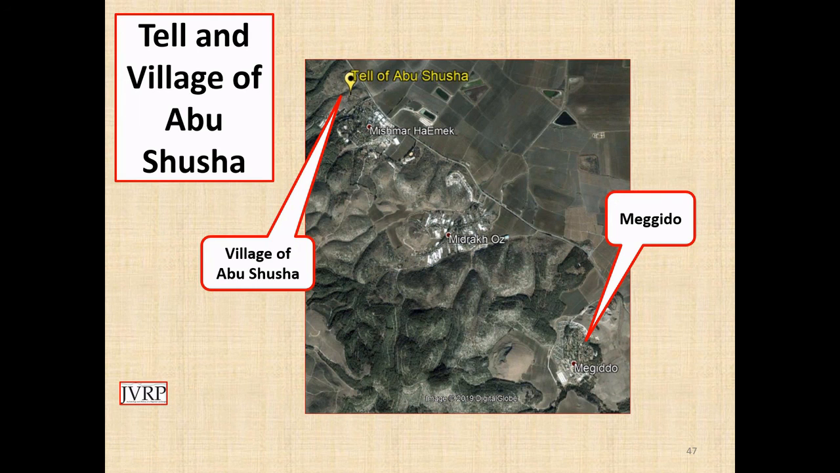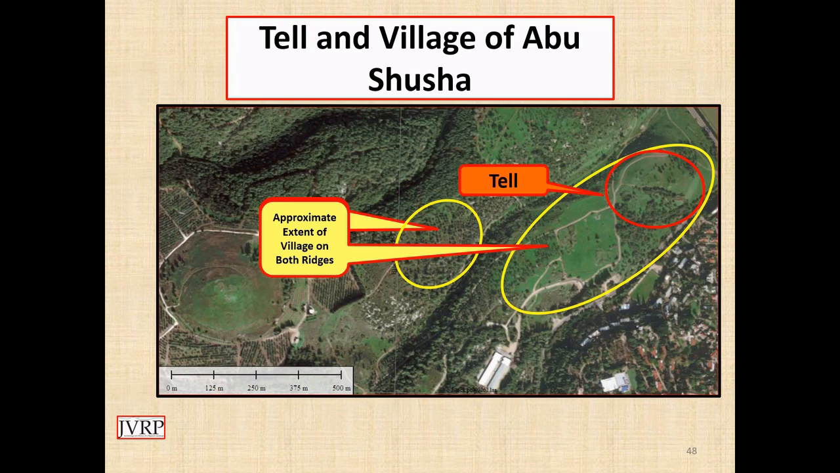And I was drawn to it because there was a village there that has also not been excavated. And I created this overlay. This is where the tell is located, and the village, the Palestinian village, are on these highlighted areas.